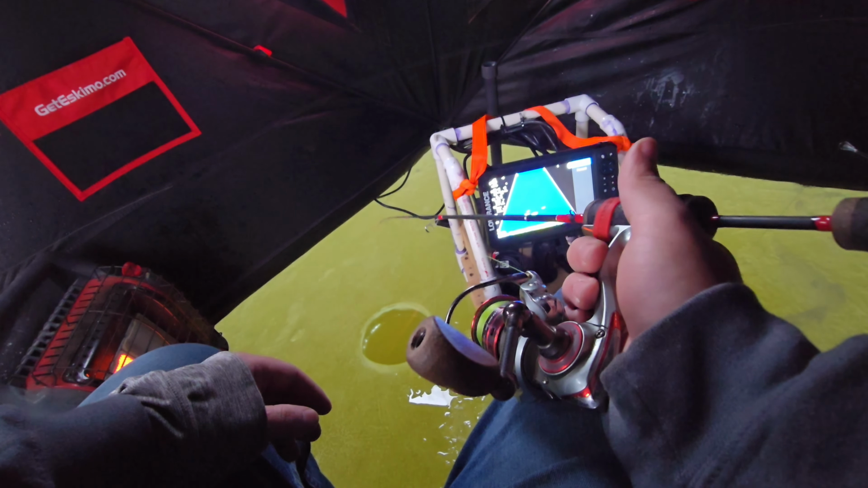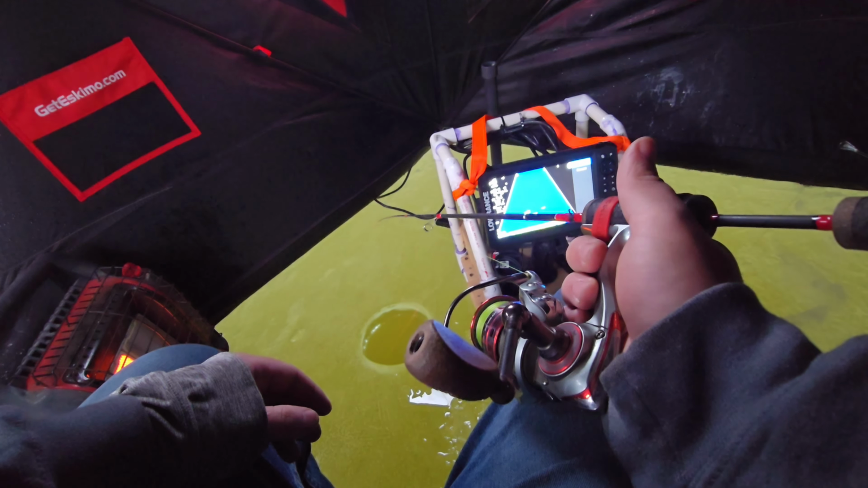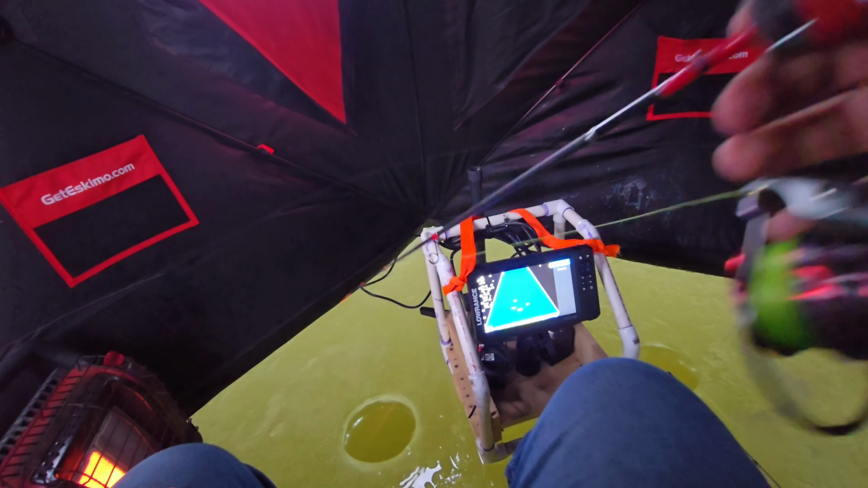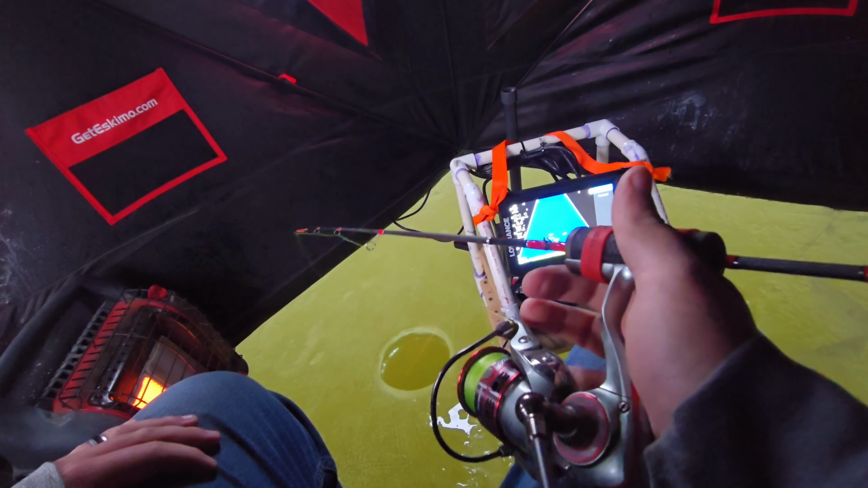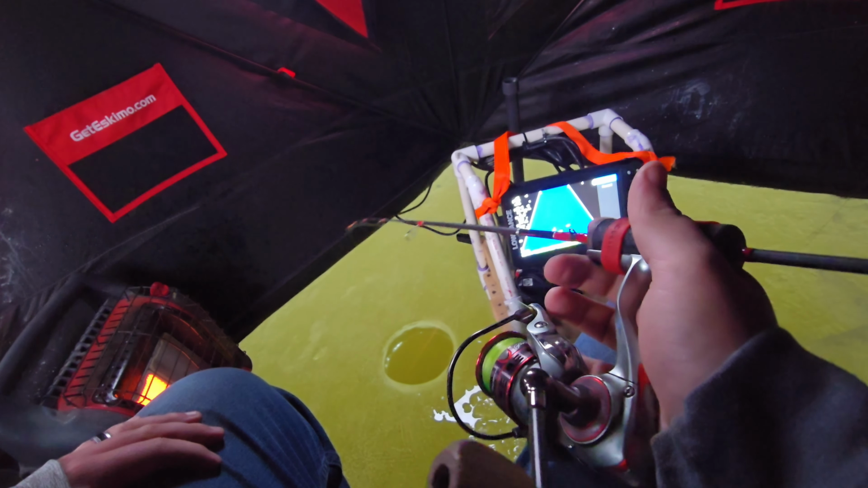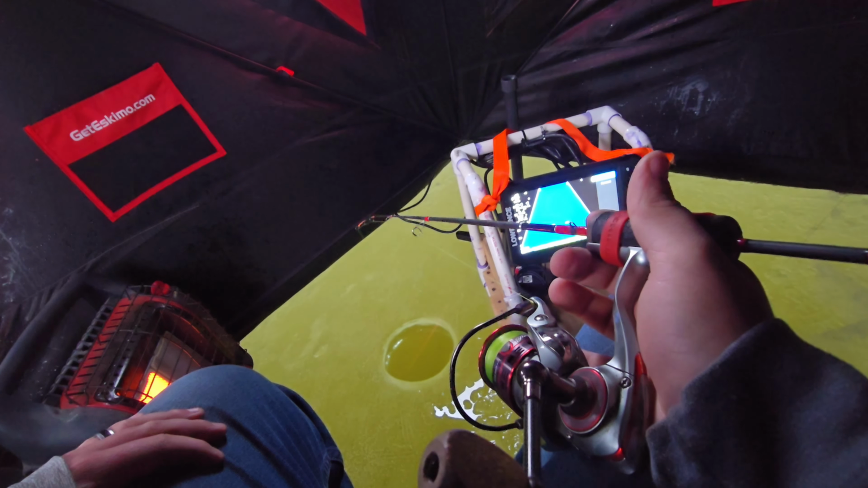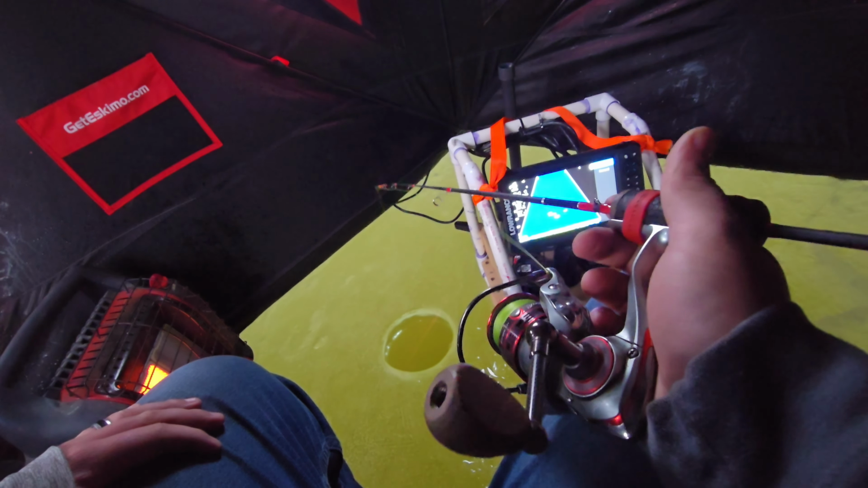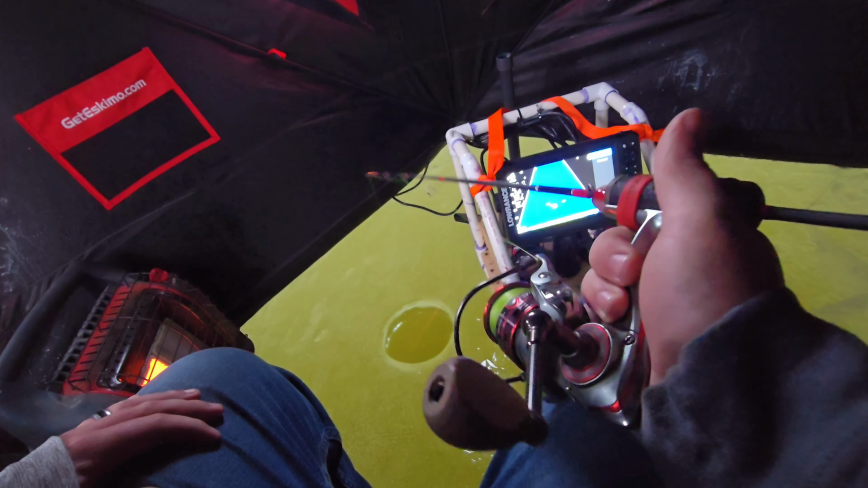Oh yeah. Oh yeah. Oh. I thought I felt them. I'm not used to the weight of this bait on this rod now. I didn't sting him though, so he'll go back for it. Probably. Maybe not.